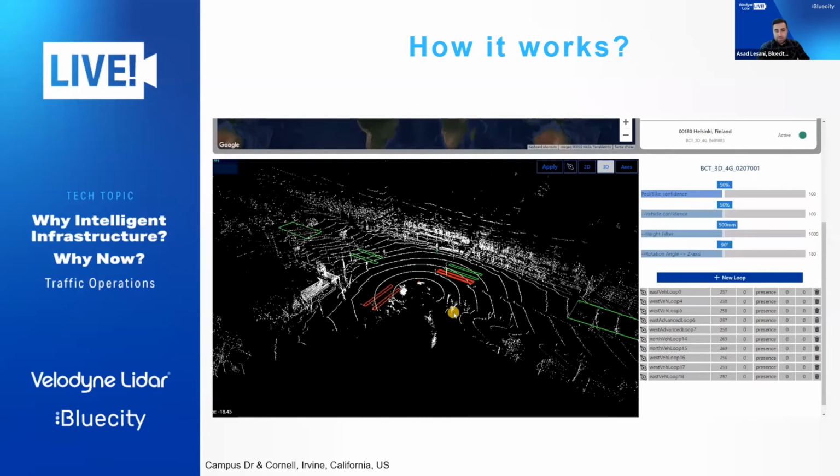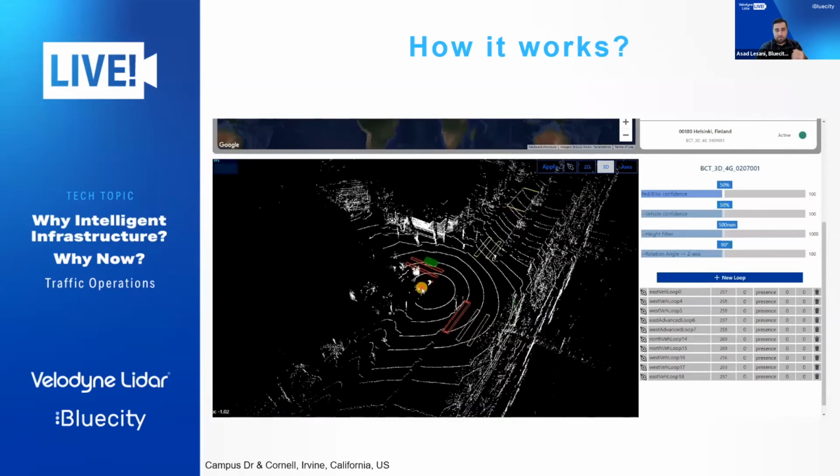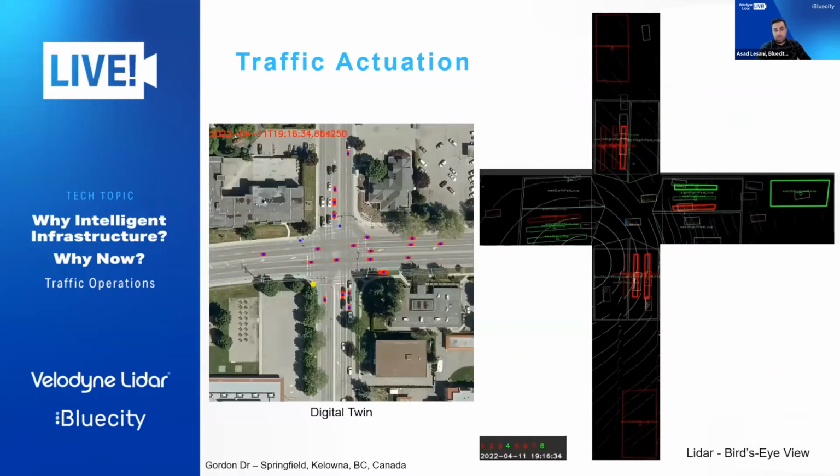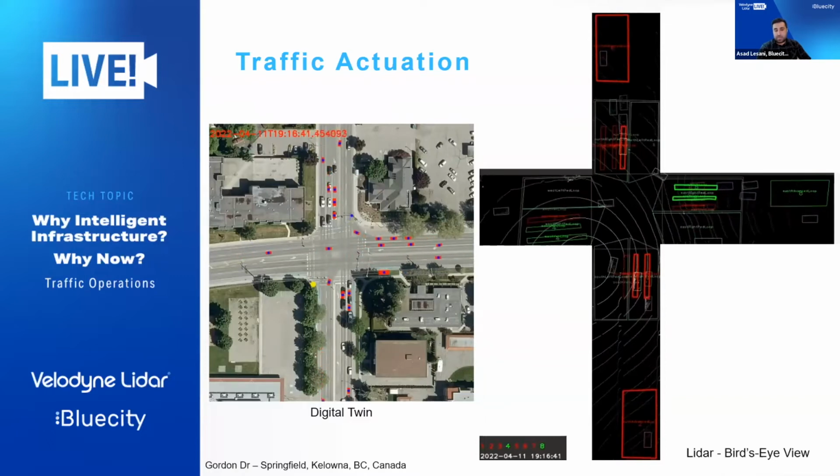And then we connect to the traffic controller, so that's why you see different colors for those virtual loops. Now, let's say for the main application of the solution, we're targeting using this technology as a cost-effective way to collect data, as a replacement of inductive loops and radar-based solutions. What you see here on the right side is a bird's eye view of LiDAR in one of our